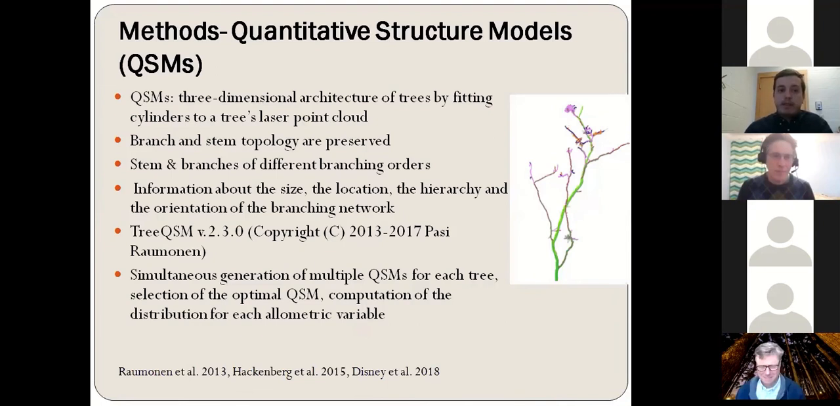Now, the next step in our analysis was to create the quantitative structure models from the leaf-off point clouds, or the QSMs. So the QSMs describe the three-dimensional architecture of trees by fitting cylinders to a tree's laser point cloud. In a quantitative structure model, the branch and stem topology are preserved, and the algorithm also separates between the stem and branches of different branching orders, and it gives information about the size, the location, the hierarchy, and the orientation of the branching network.